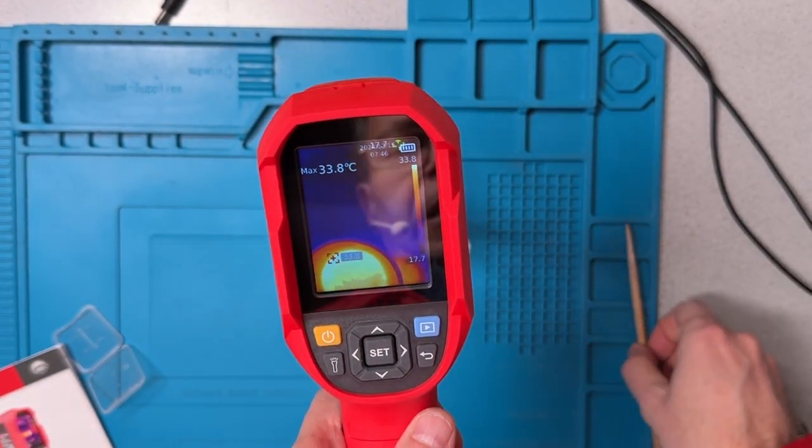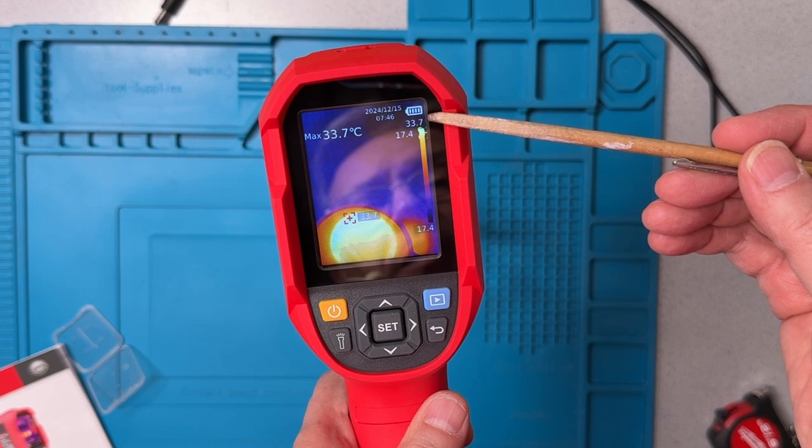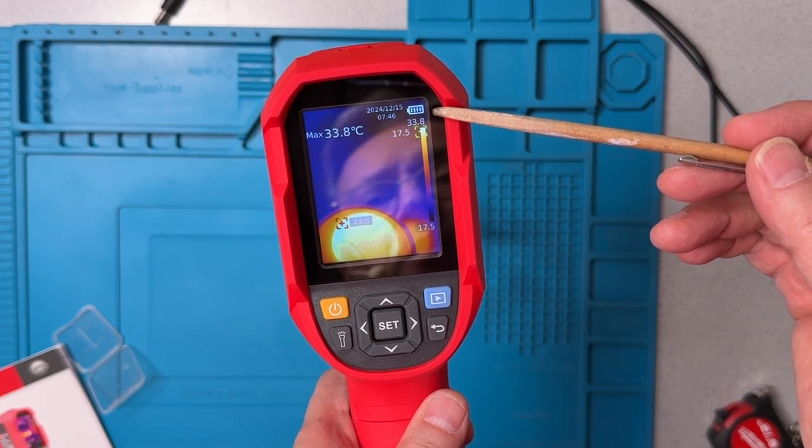The only thing I don't think I mentioned is the battery display. The battery display is in the top right corner.